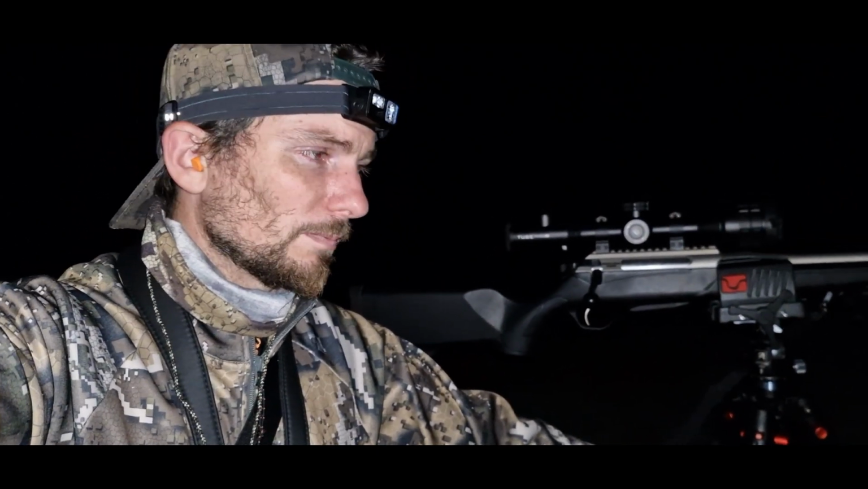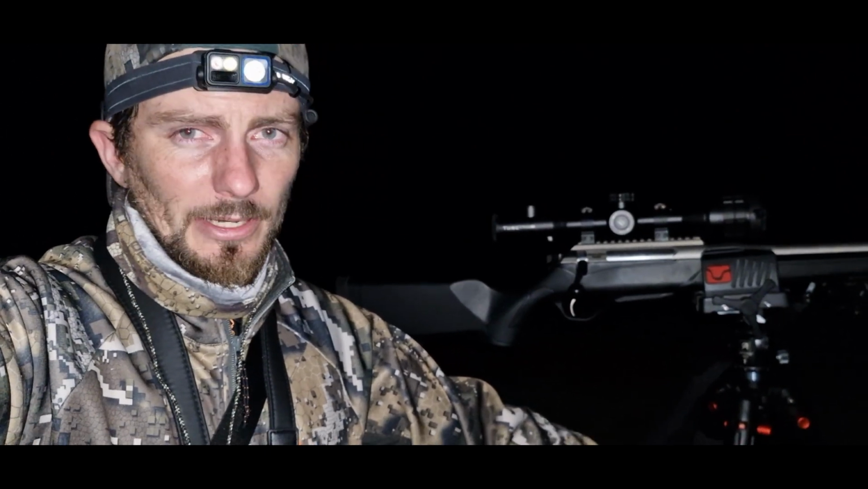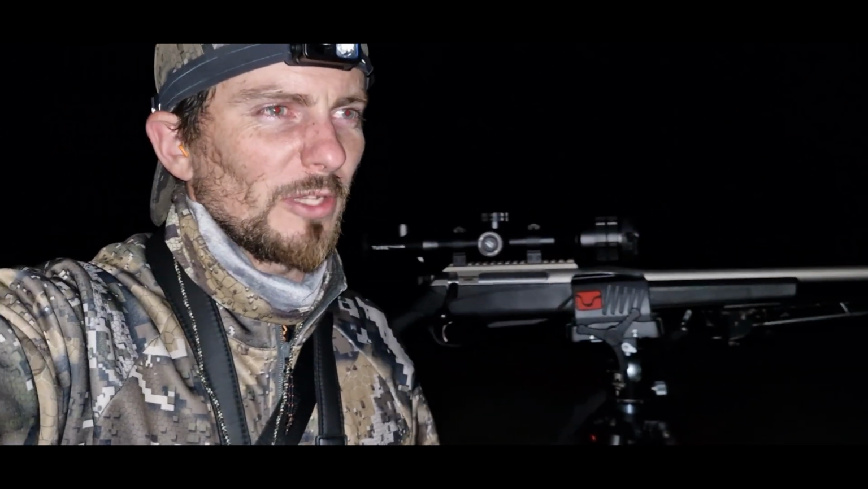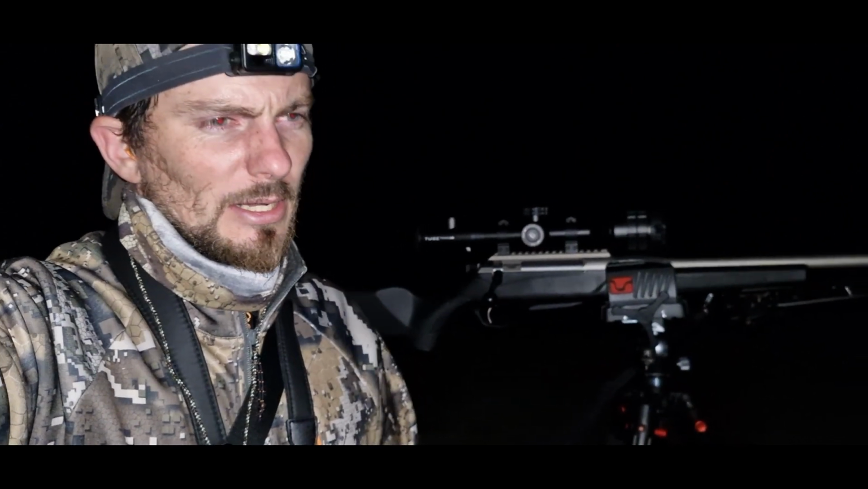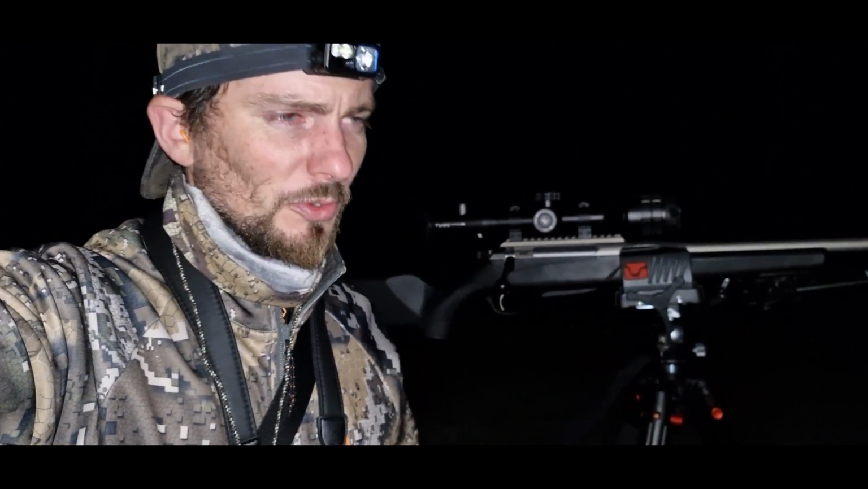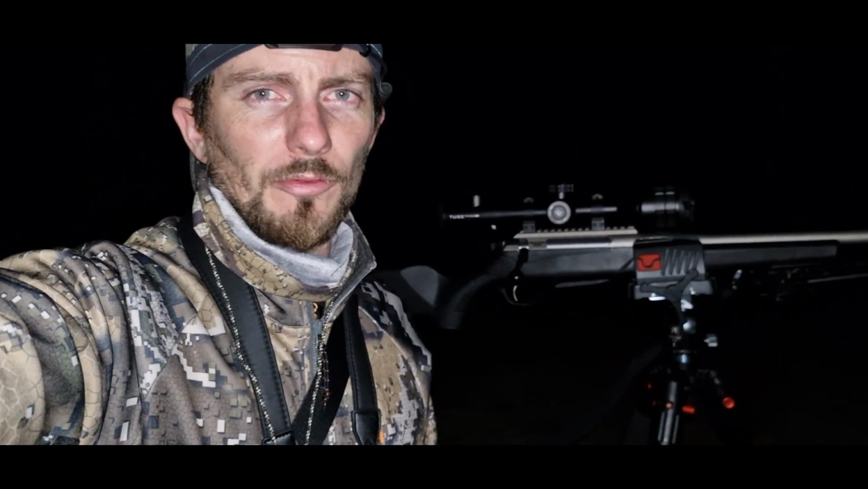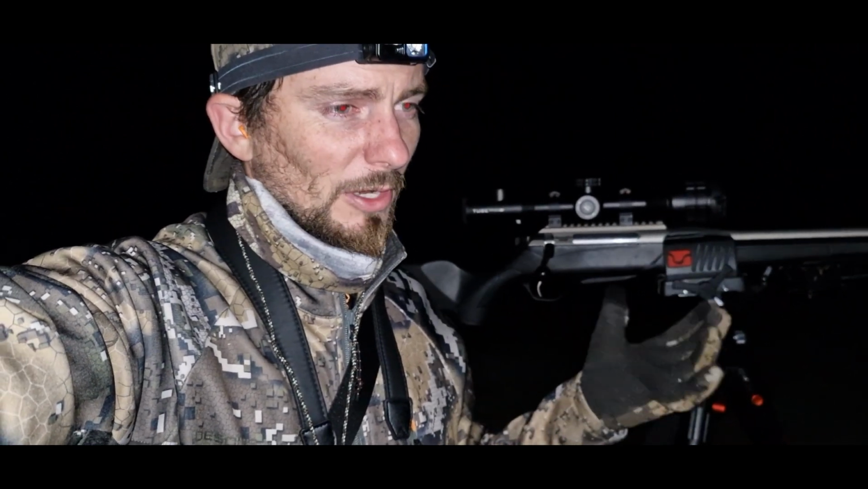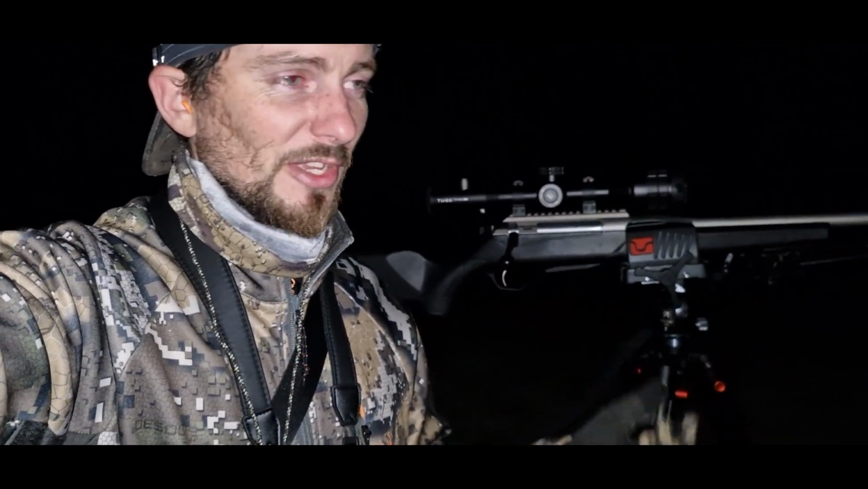Finally found a fox. Pursued him, combination of the monocular and the rifle scope. Missed him. I don't know. I'm going to have to look back at the footage of that. I felt like my shot placement was pretty good. But no, I missed him. So I tried to follow on in his direction, see if I might catch up to him. Found another two in the distance. The second one just sort of appeared in amongst the tussocks.